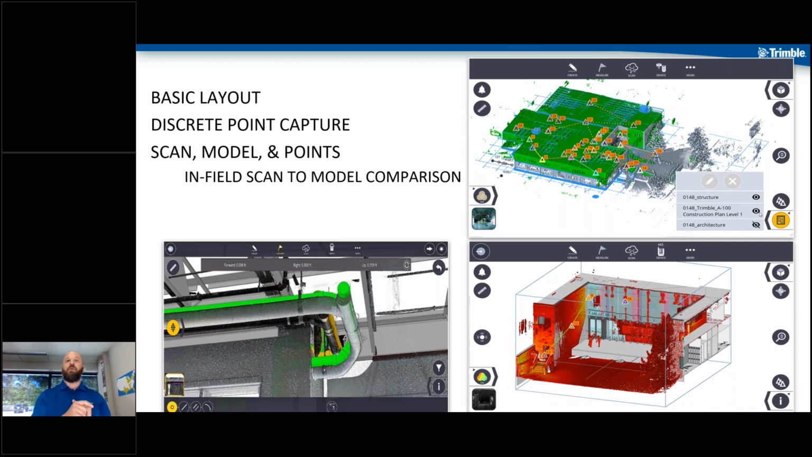But the cool thing about that is I can pull in my entire federated model. Federated model meaning I've got plumbing, I've got fire protection, I've got HVAC, I've got structure. Maybe you've got furnishings, FF&E models in there. You can pull all of those in together, as well as your civil model, and extract the data that you want to look at live at that point in time. And again, that's all within one tablet, one seat of software.